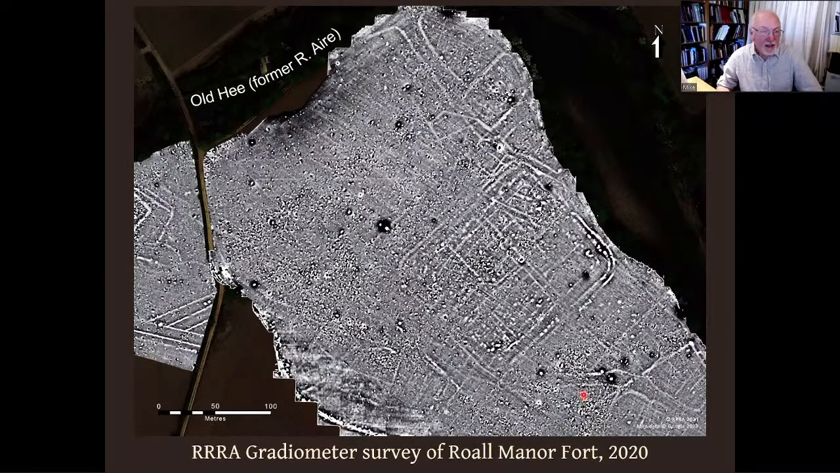Now, this site had previously been identified as Flavian because of the northern entrance. It had been assumed that that curved feature there was something called a parrot beak, where the outer ditch curves inwards to meet the inner one, sometimes actually extends further inwards from that.